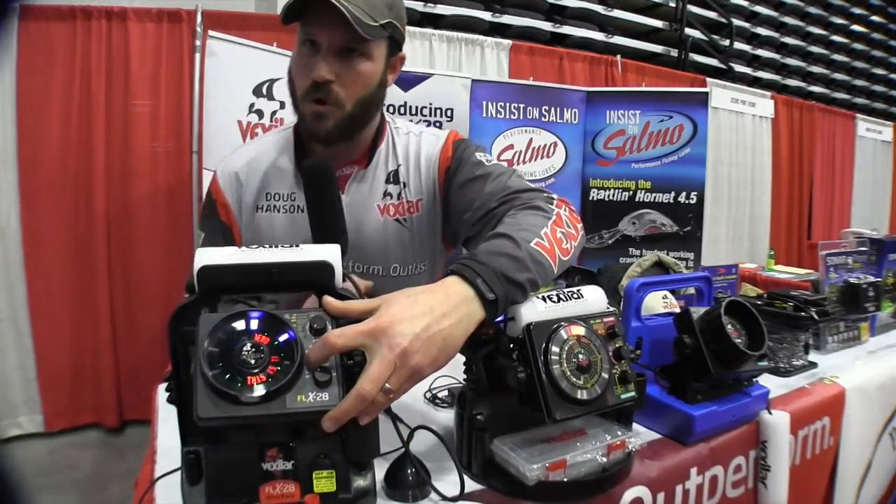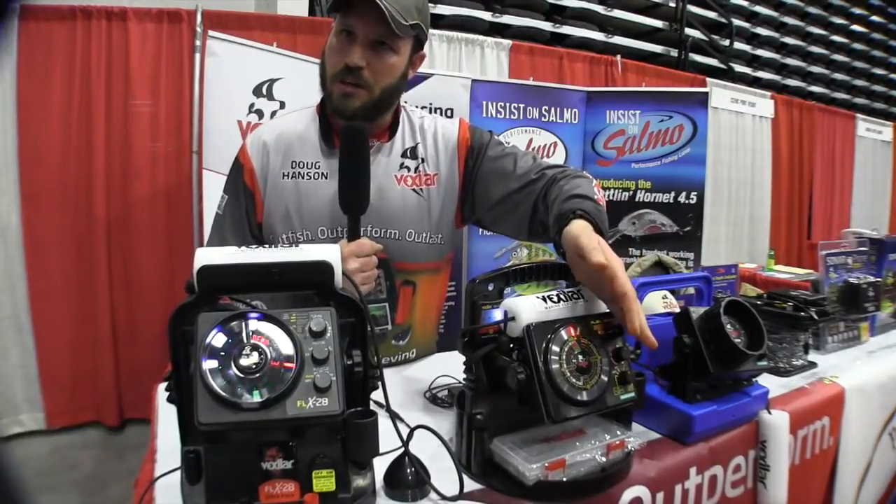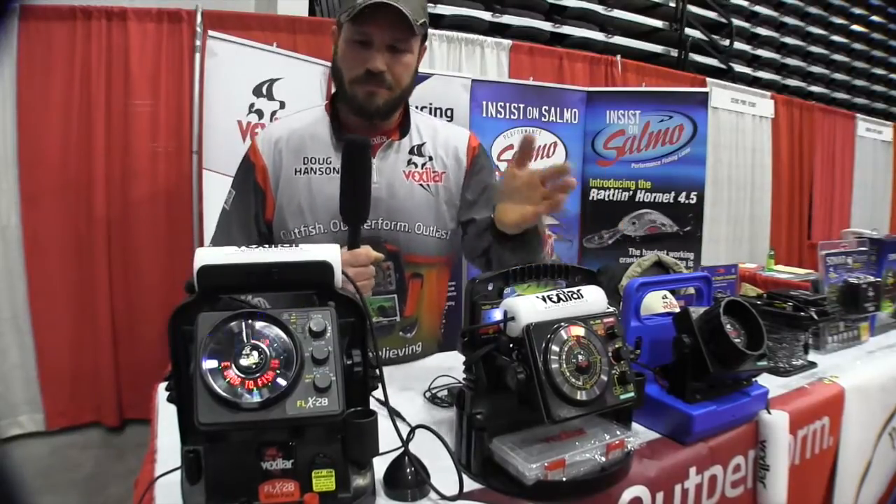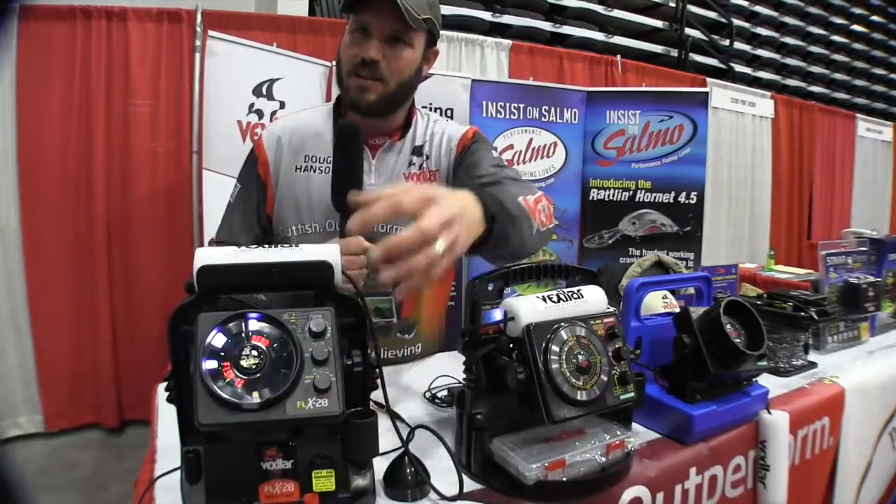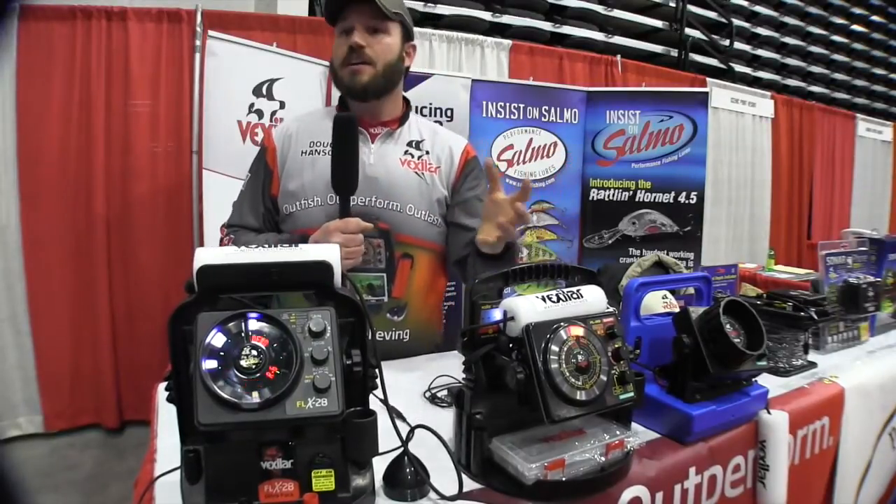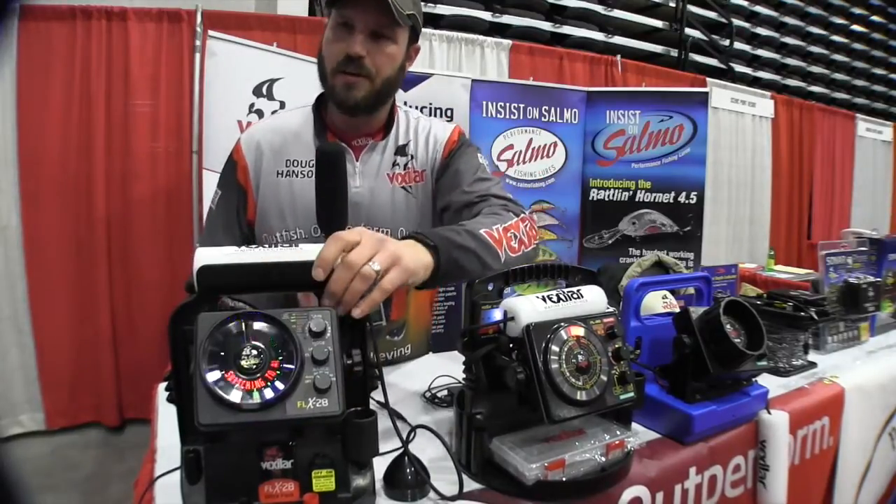This has an auto mode. All these other ones you have to choose what range you want to be in. So 0 to 20, 0 to 40, 0 to 60. This one's going to automatically pick the range you should be in for you. So if it's 22 feet of water, it's going to pick auto range 25. You're going to get all the lines of resolution on there, okay?